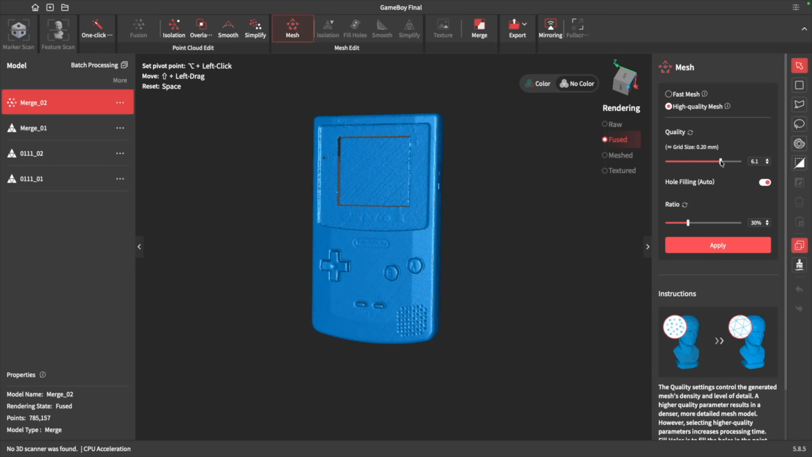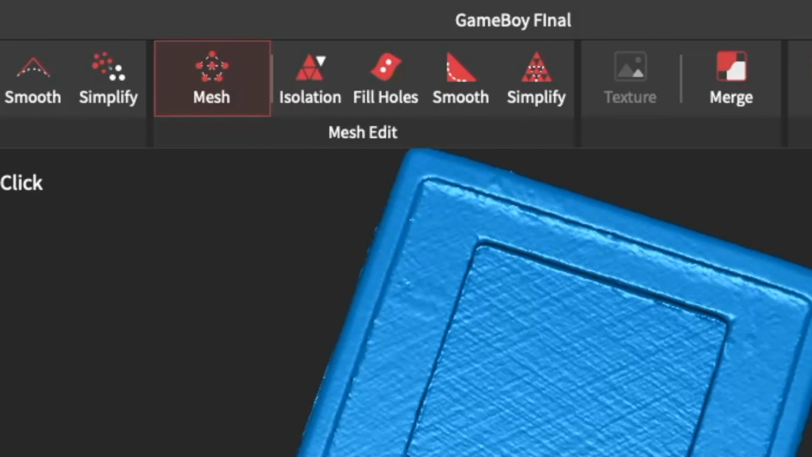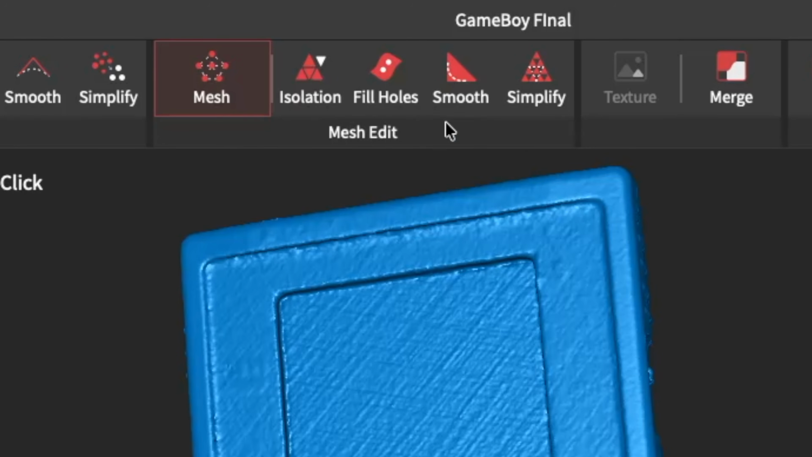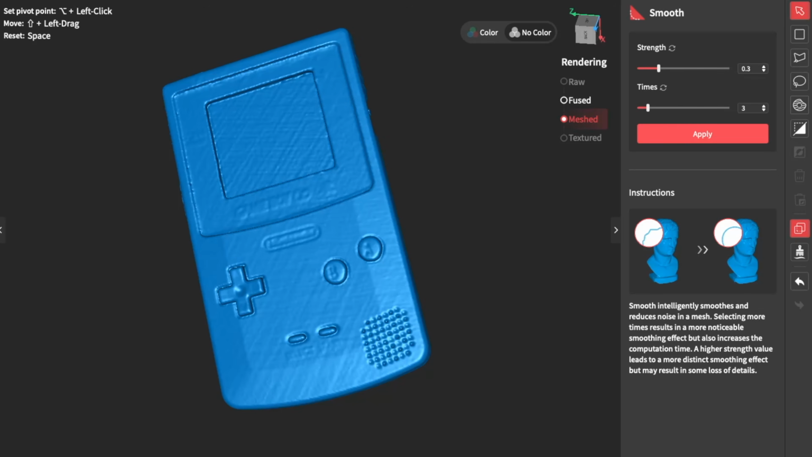Now that we have our scans aligned, it is time to turn them into a mesh. This process basically takes that point cloud data and converts it into our mesh model. A mesh model is created using a series of polygons, and since just about everyone watching this channel is probably familiar with 3D printing, just picture something like an STL file. Once the mesh is generated, you have similar options to remove any floating objects, fill in holes, smooth surfaces, and simplify the mesh to reduce your file size.